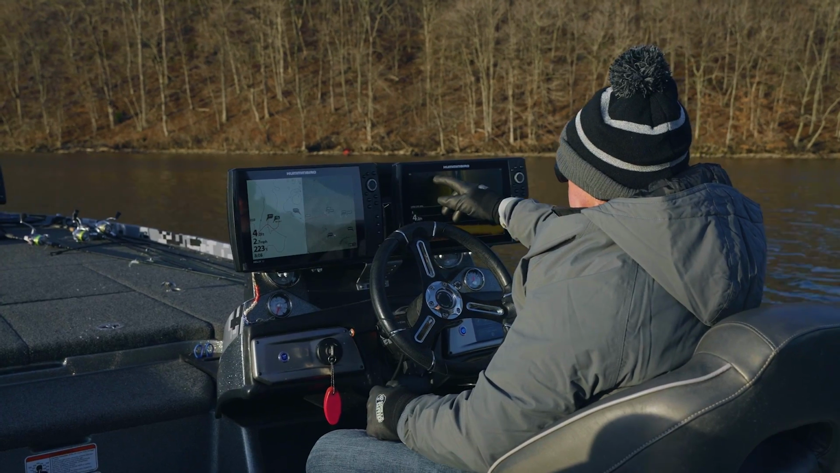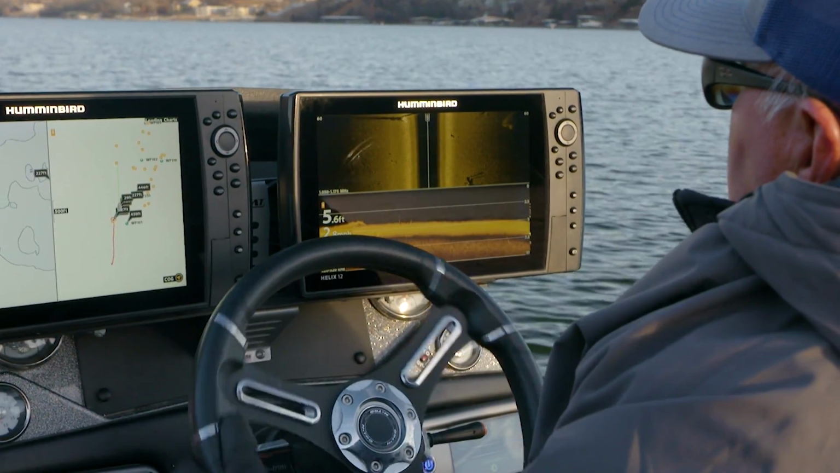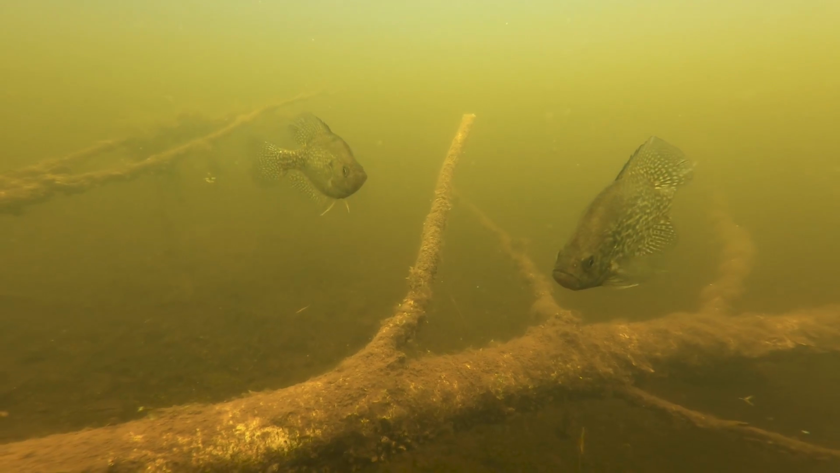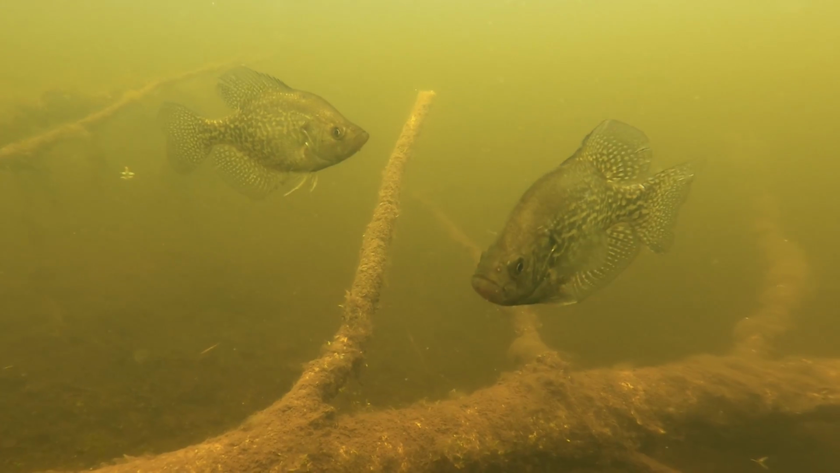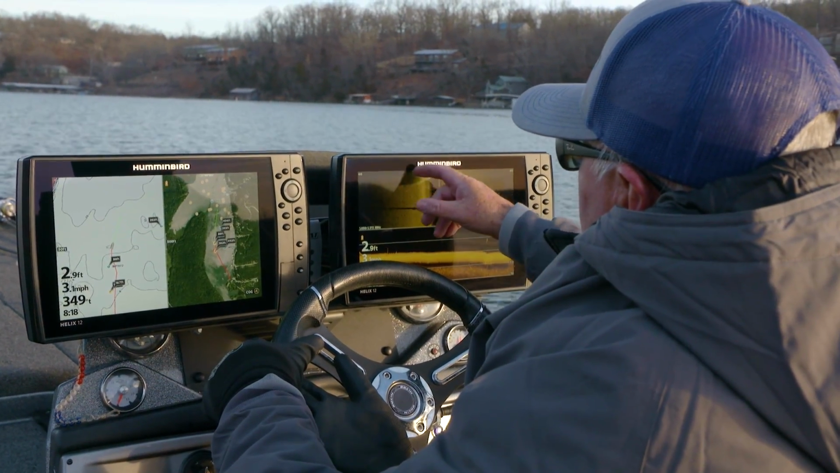We're out looking for some crappie today. Water temperature here is around 40 degrees right now. And so what I'm doing right now is I'm starting shallow, just kind of looking for fish, because there's a time in the wintertime that for whatever reason these crappie like to go shallow. This is a big school of shad right here.